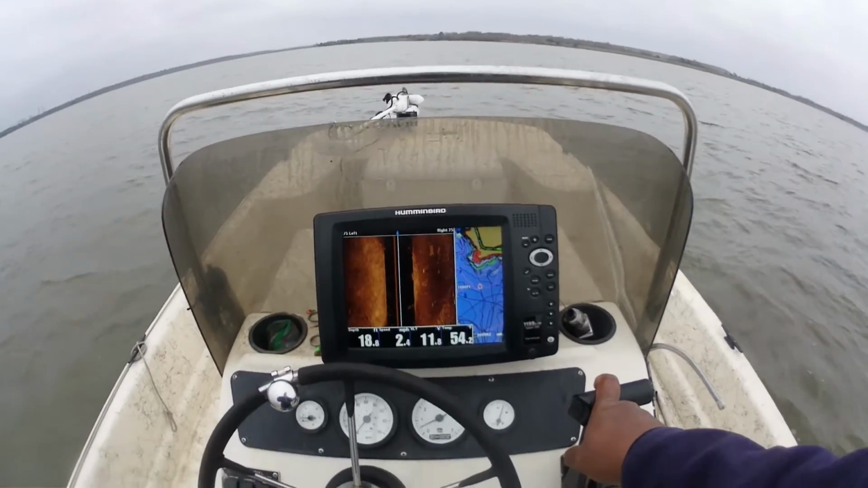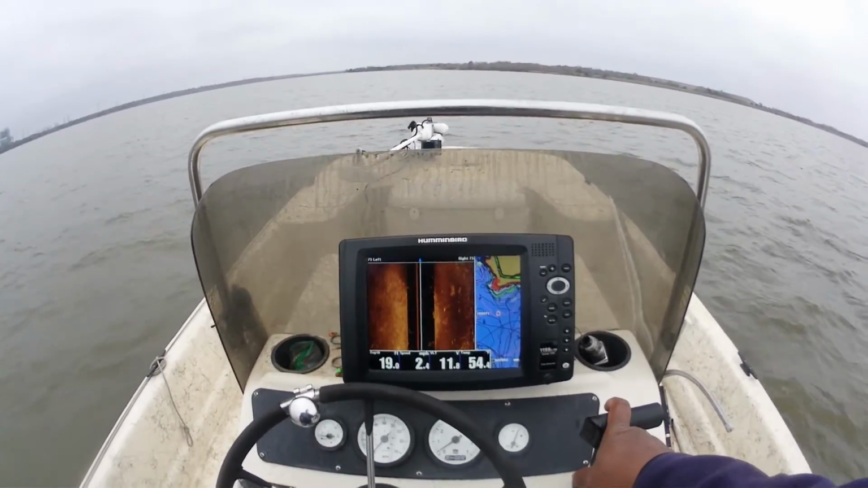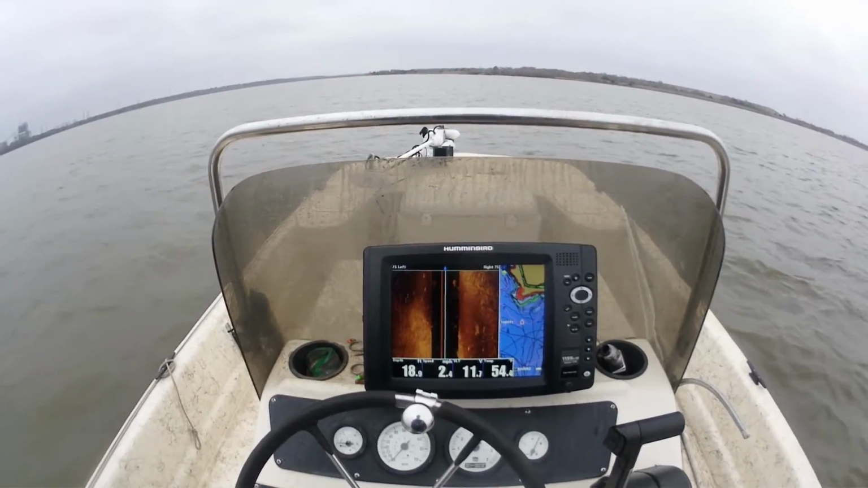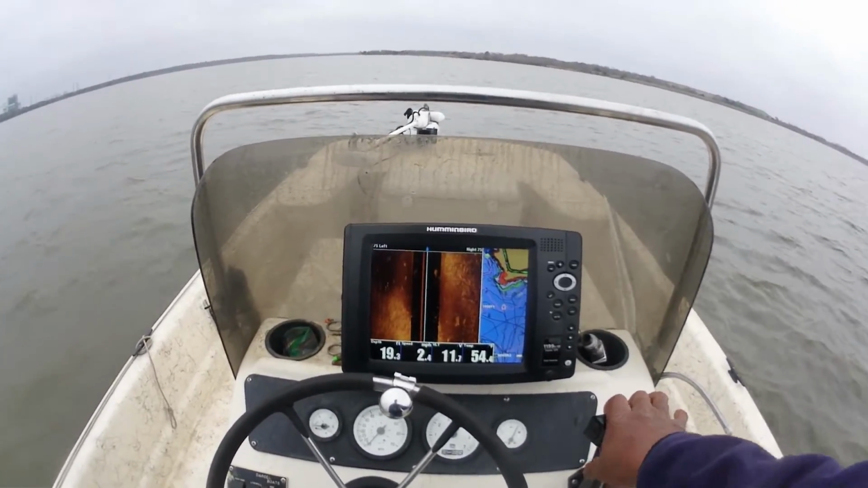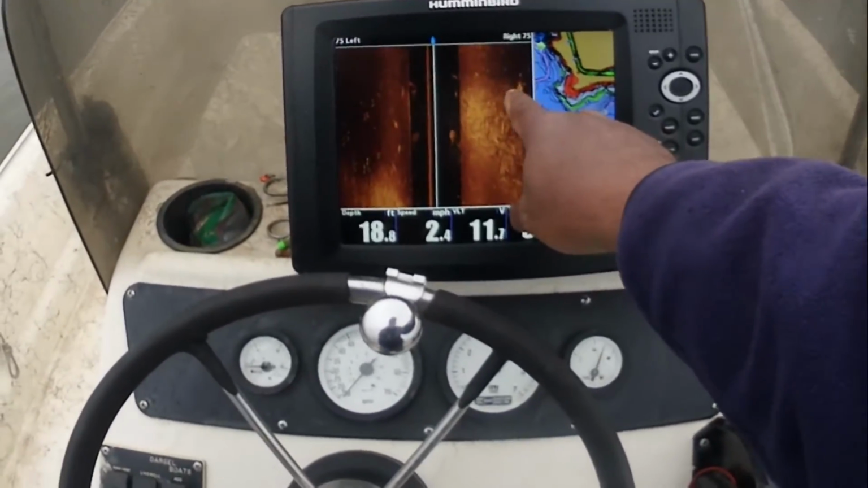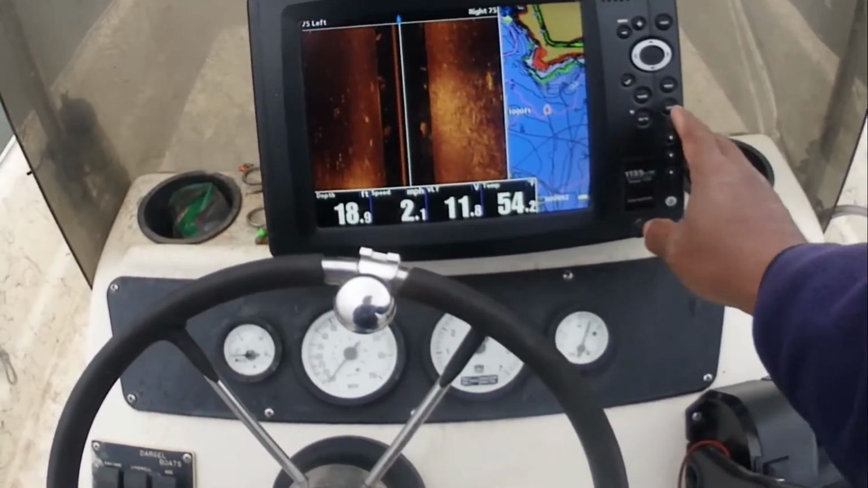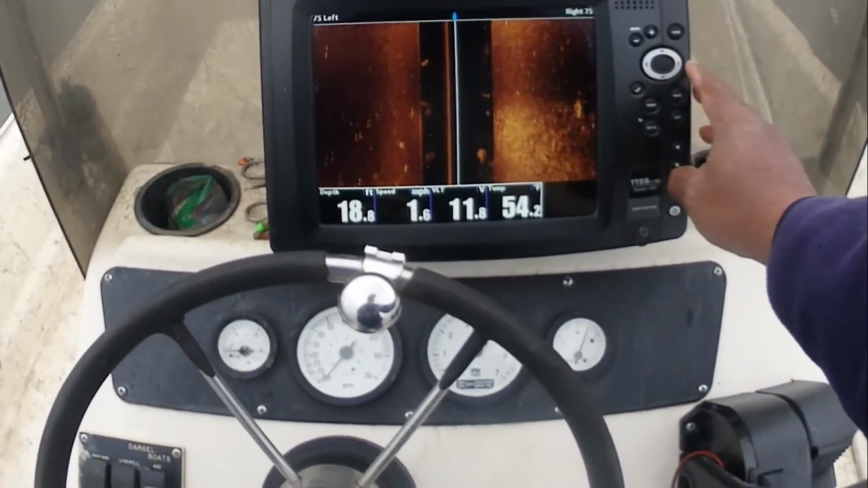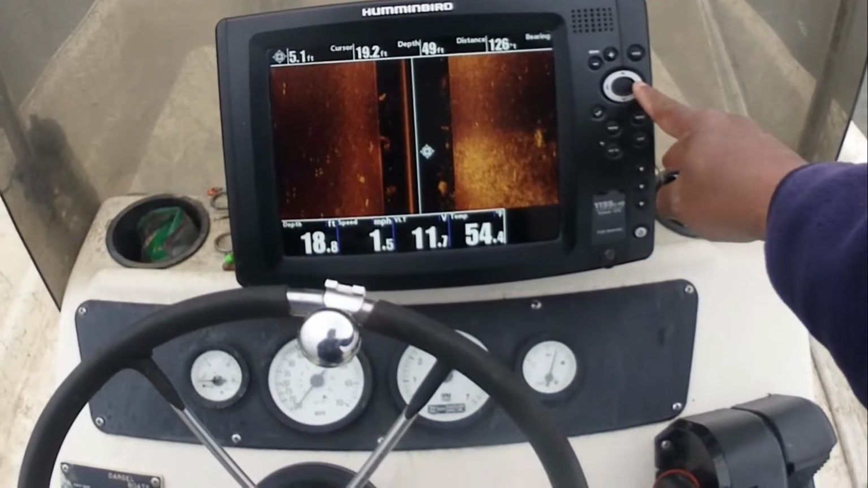Well, good morning, folks. Back out on the old lake again. I know I got probably 35 spots saved on this new lake now. However, that's something to mark right there. It's not very big, but we're gonna mark it anyway. My kind of stump.